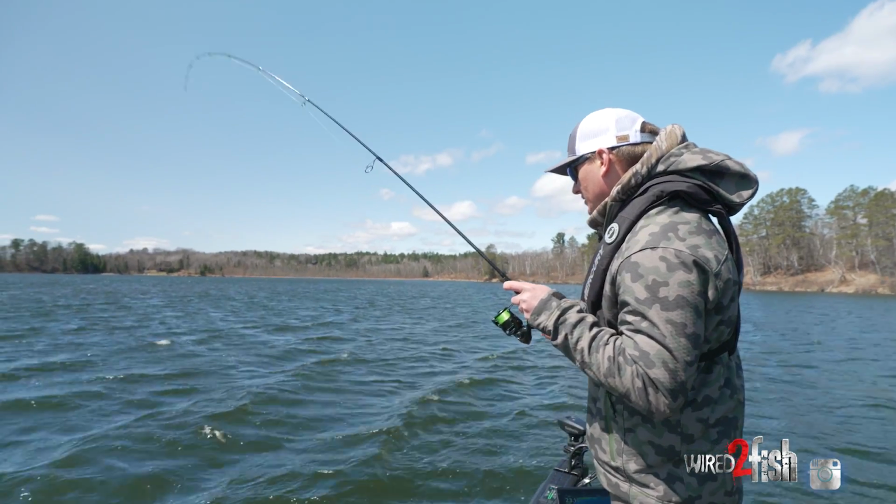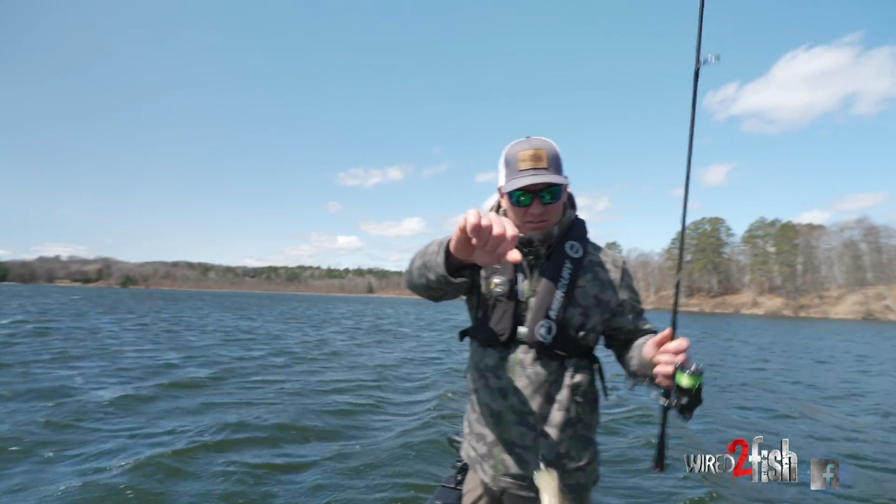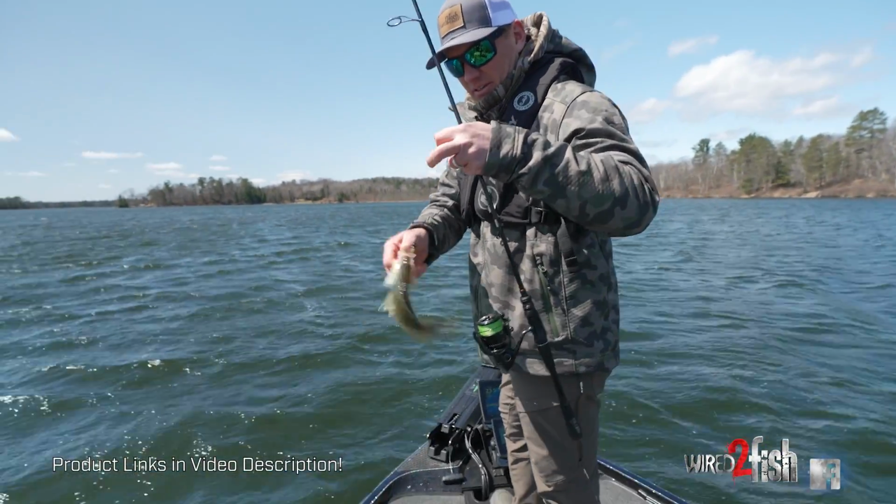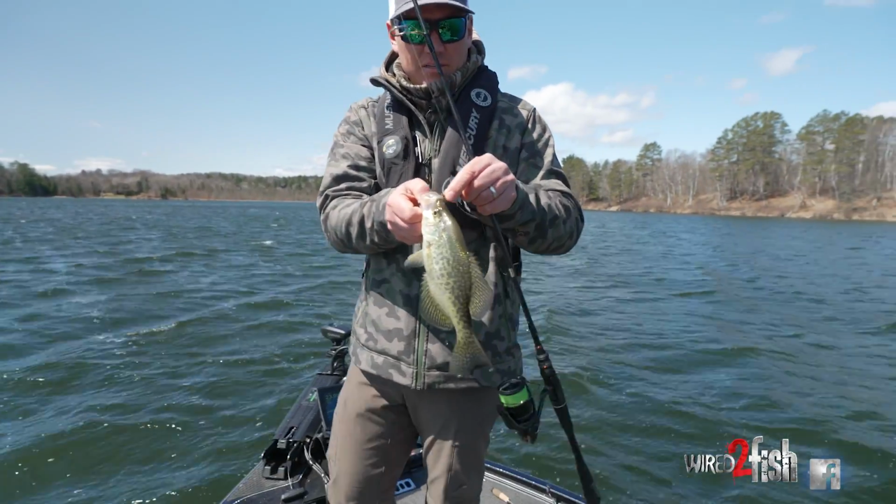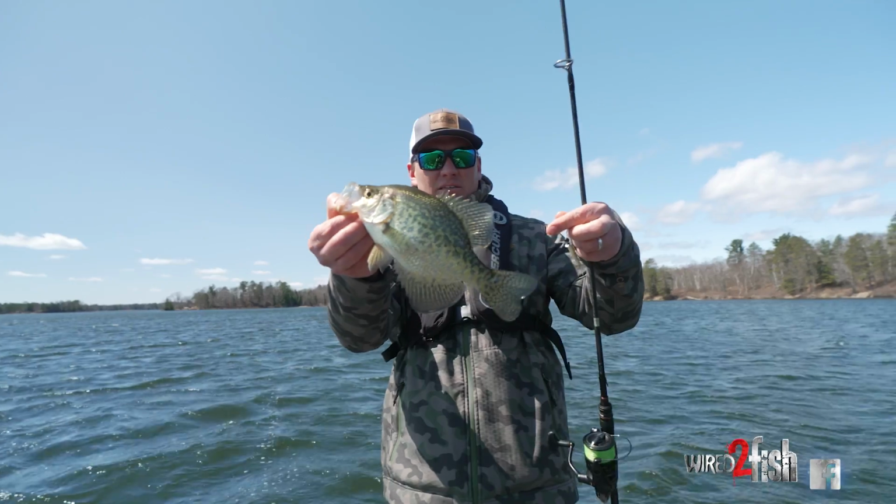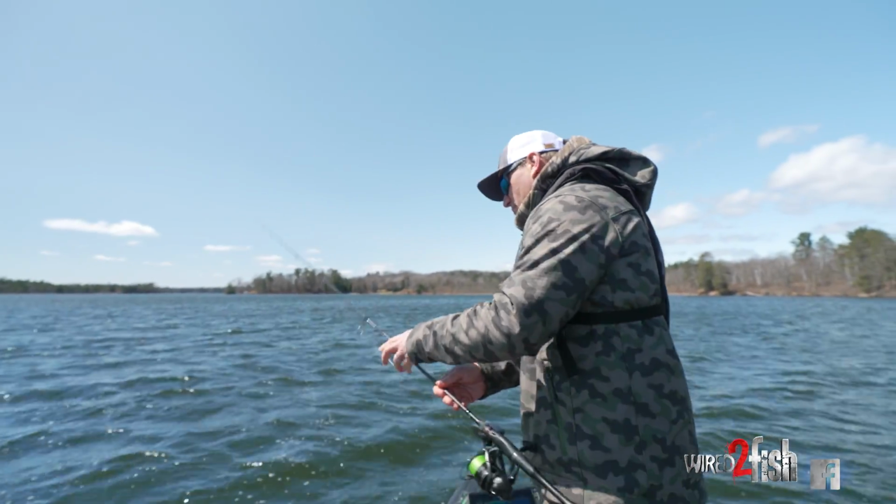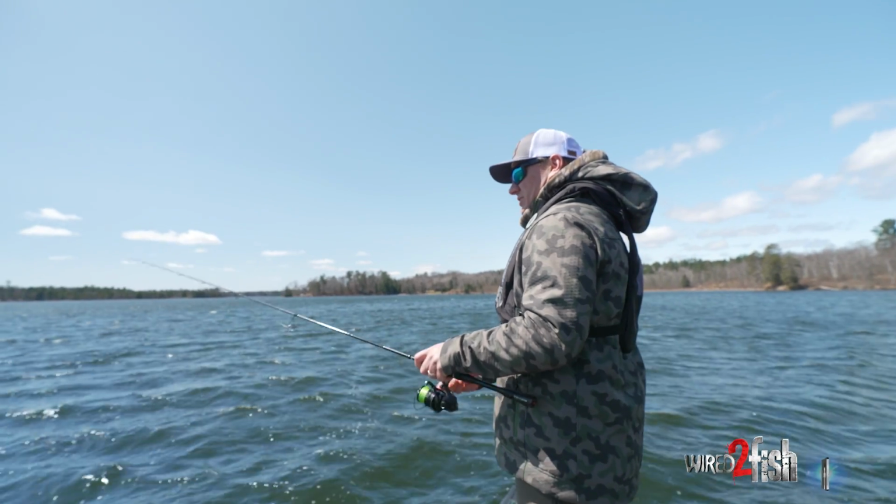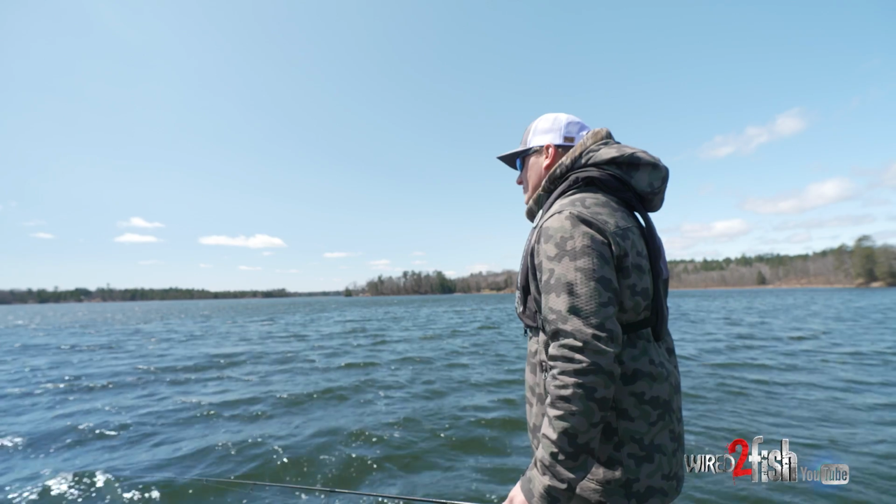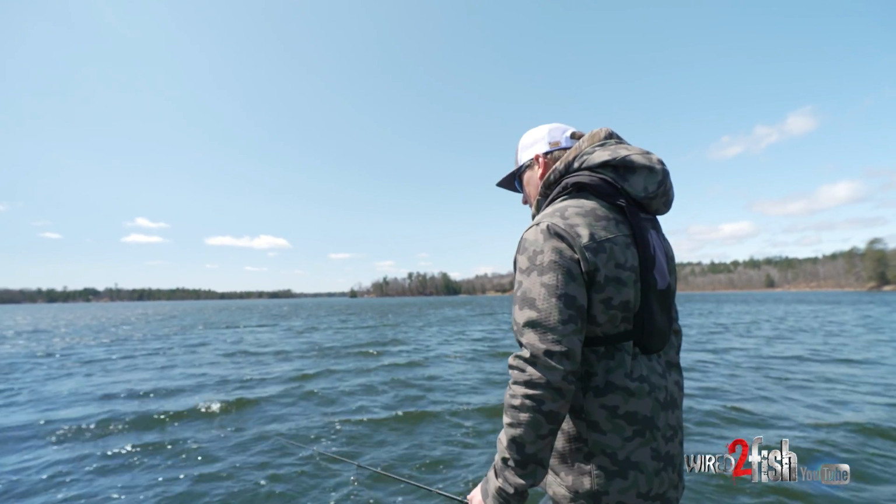There we go. Got ourselves a crappie. Good little start. Just a little jig and plastic. Yeah, take him. They're not very deep. These fish get suspended in the basin, so it looks like they're less than 20 feet down.